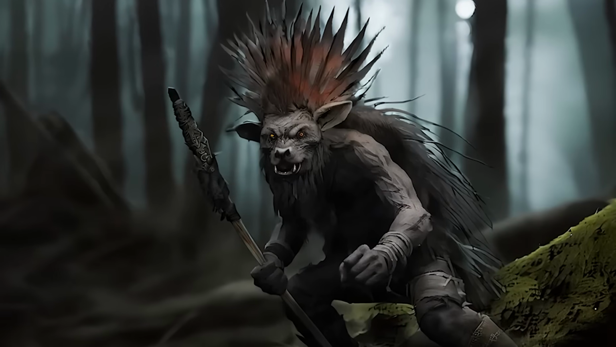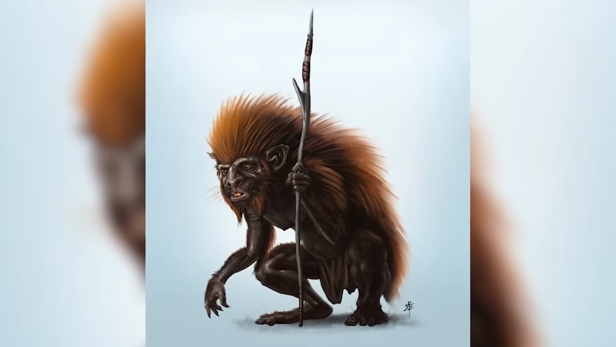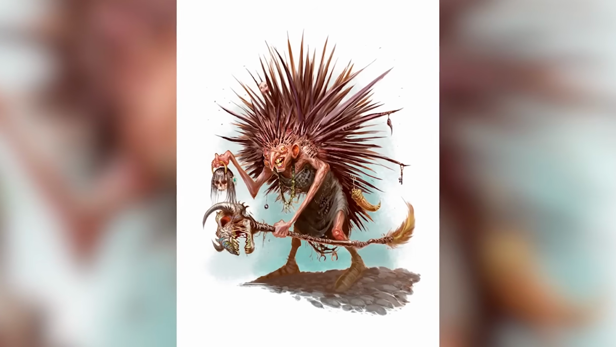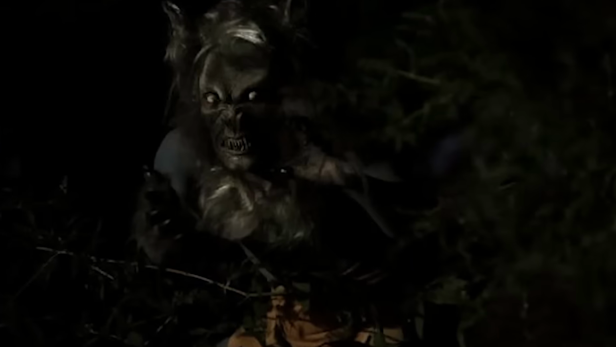In the forests of the northeastern United States, there's a creature that's as mysterious as it is mischievous, the Pukwudgie. These little tricksters are part of Native American folklore, especially known in the legends of the Wampanoag tribe. Pukwudgies stand about 2 to 3 feet tall. They have grayish skin and large ears. Some stories say they have quills or spines on their backs, almost like strange hedgehog-type creatures.